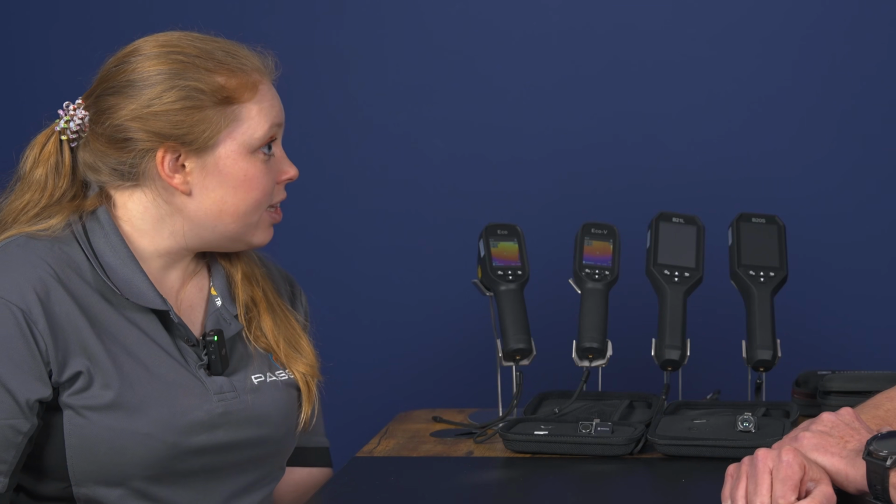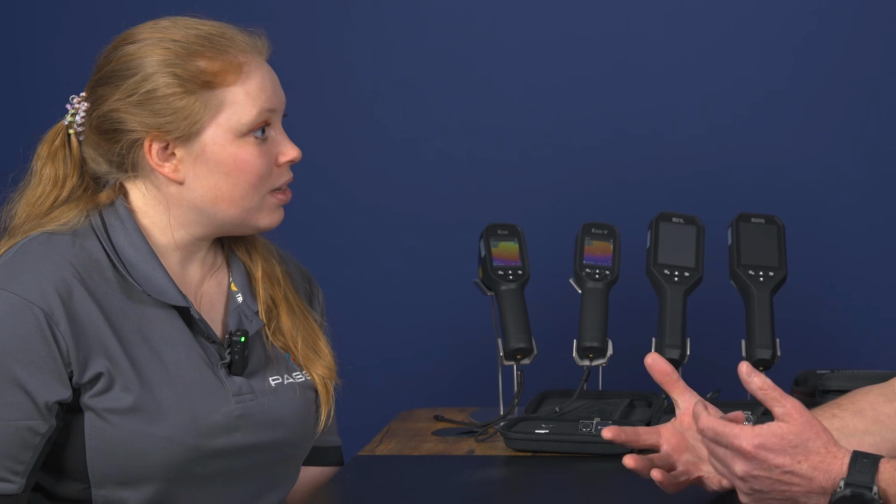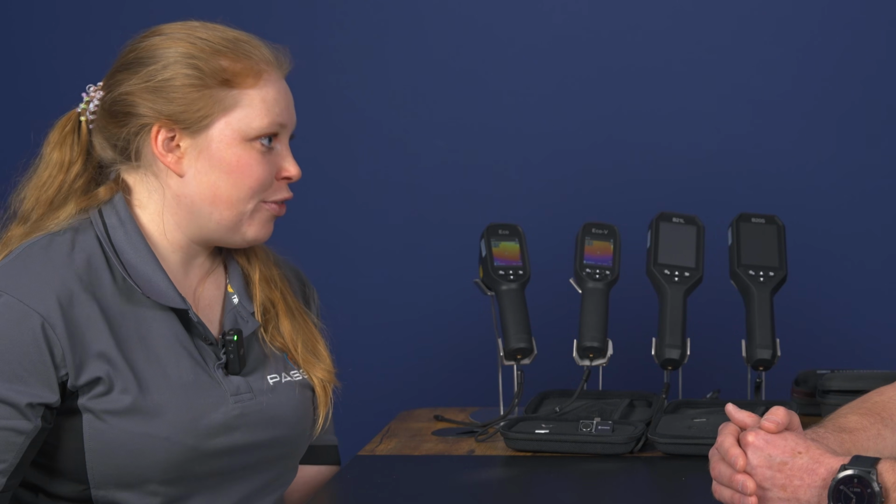And the final thing is the emissivity table. Emissivity is what the material emits temperature-wise. Some materials emit temperature better, some don't. Mirrors, glass, they're not our friend in thermography. But in most cases, if you're working with a particular material and you want to dig deeper into that temperature, then you can change that emissivity setting using the table. For example, concrete, paint, brick, etc. So you can make sure you get accurate imaging every time.